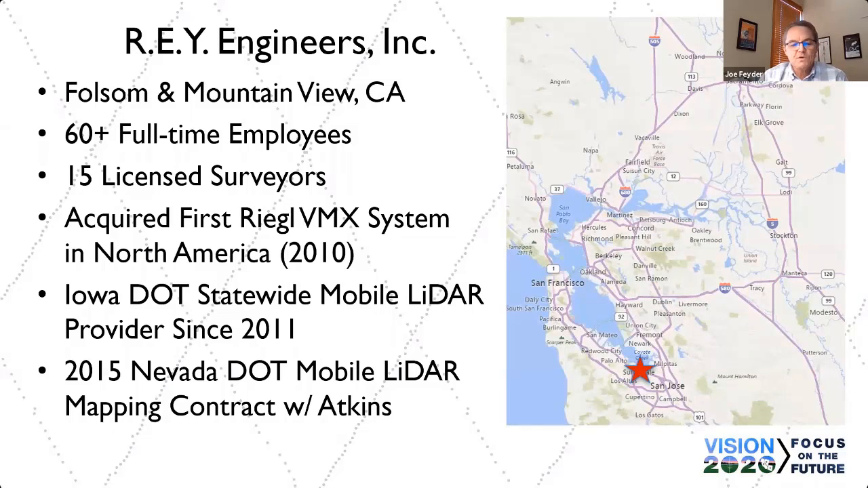Again, R.E.Y. Engineers is a firm. We're based out of Folsom. We have 15 licensed surveyors on staff. We've been operating the same Regal VMX mobile LiDAR system since 2010, and since then we've been providing statewide mobile LiDAR services to the Iowa DOT for probably 7 or 8 of those years. We also were on an Atkins-led team for providing mobile LiDAR to the Nevada DOT.